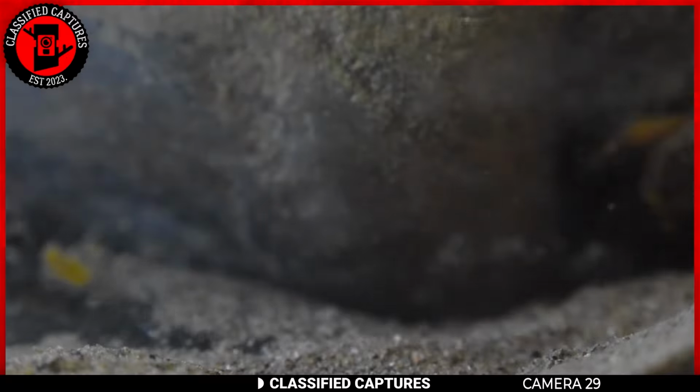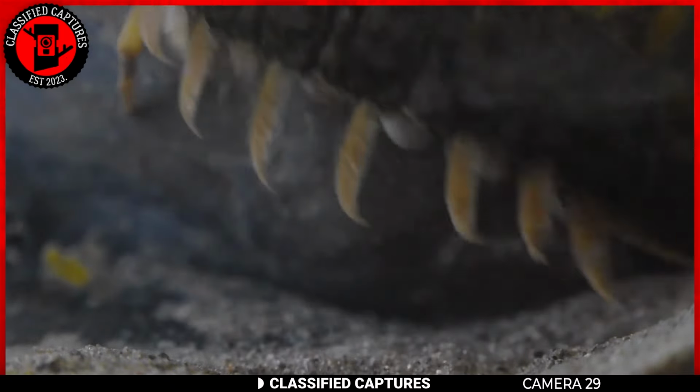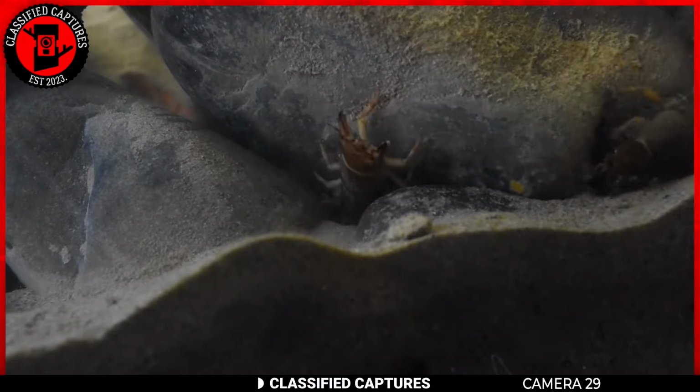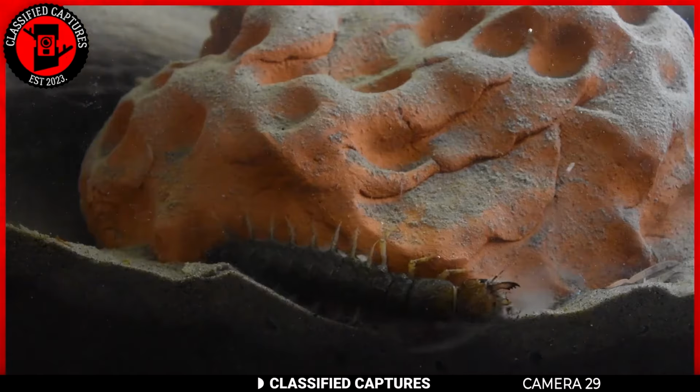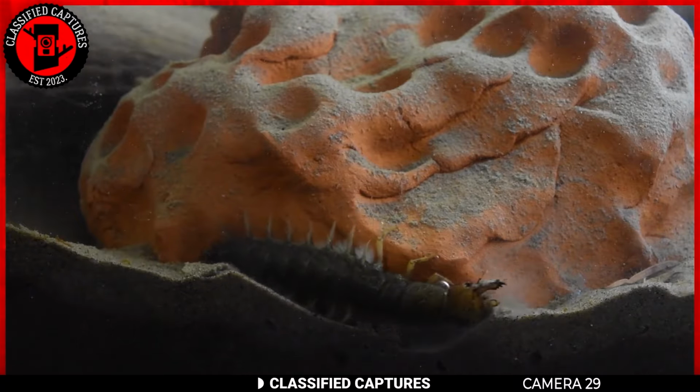Hellgrammites are actually aquatic larvae often found in streams and rivers, and they can appear on fish due to their habitat overlap. They're known for their pincers, which can give a painful pinch if handled roughly. Good thing he took a step away from it, or at least we hope he did.